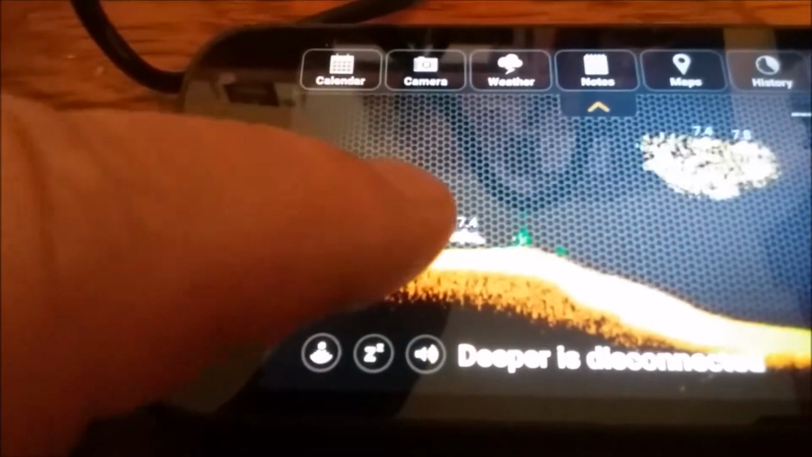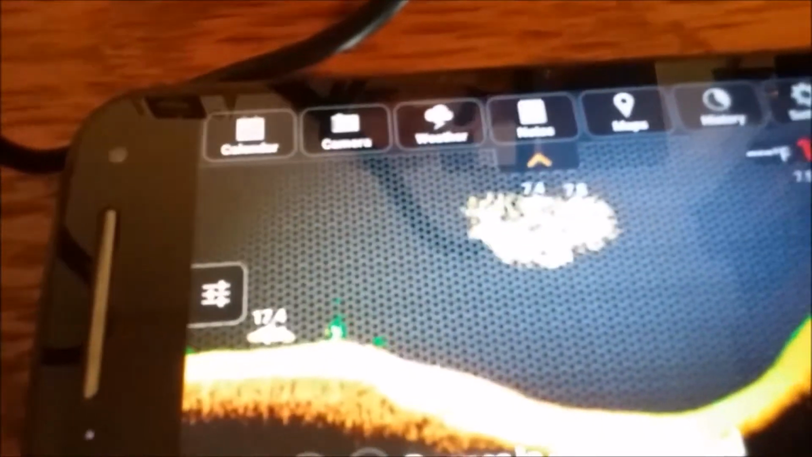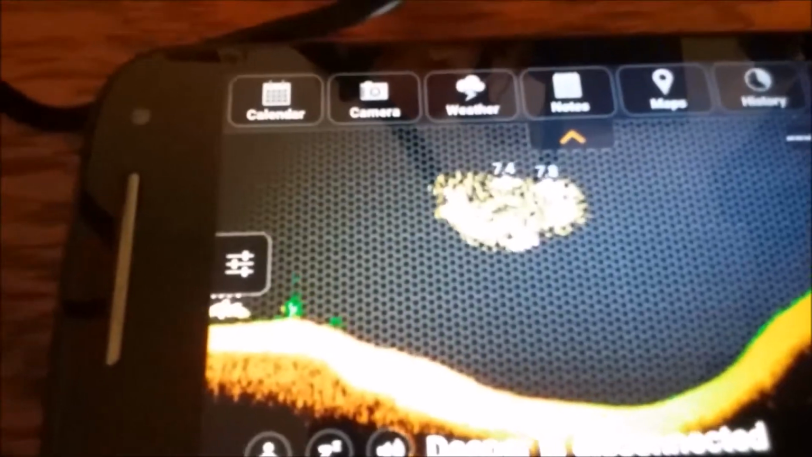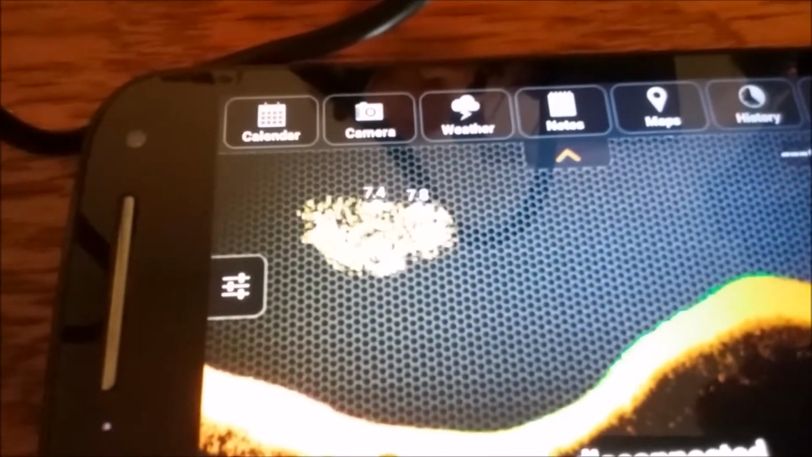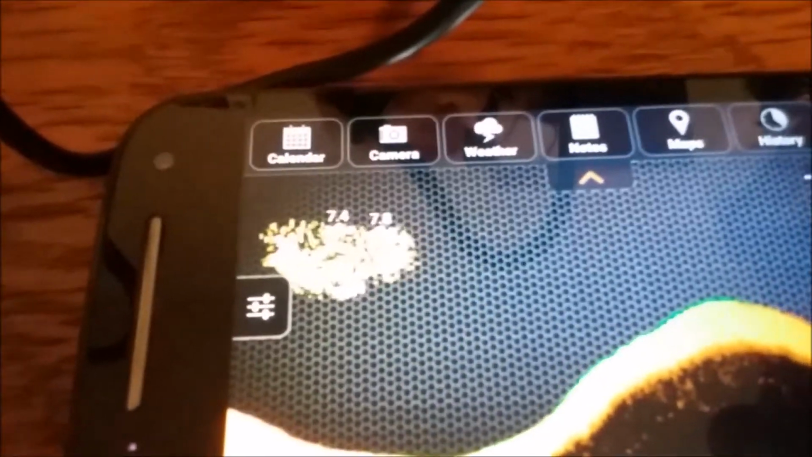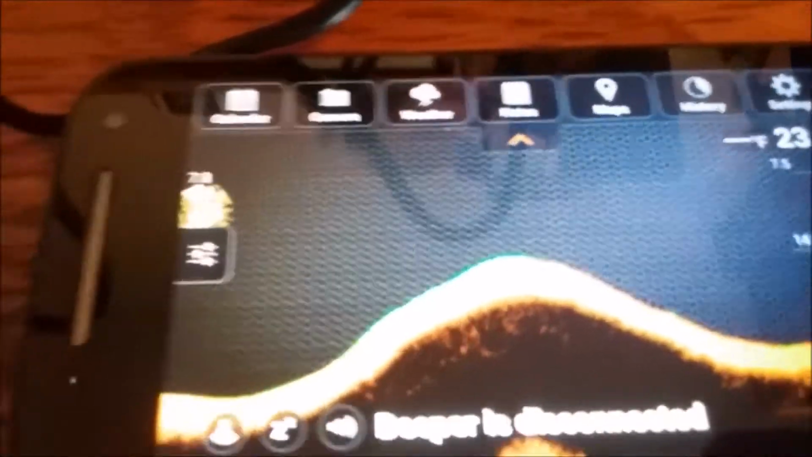Third thing is the thickness of that light area tells you what kind of bottom conditions you have on the pond. The thicker it is, the harder it is. The thinner it is, the more likely it is to be silt. And those artifacts up there, for example, are just fish.